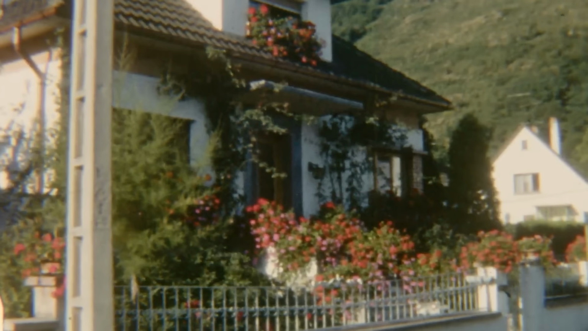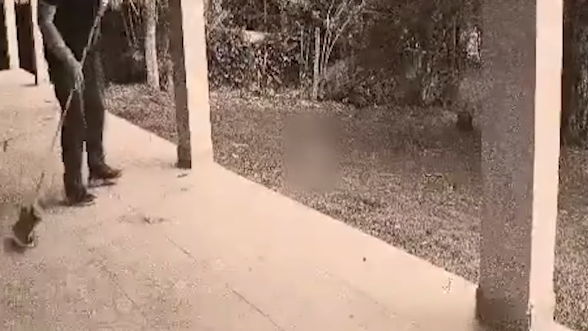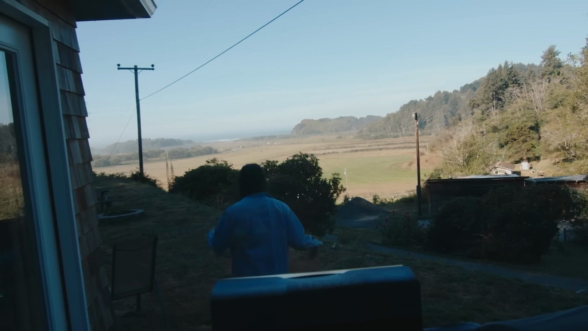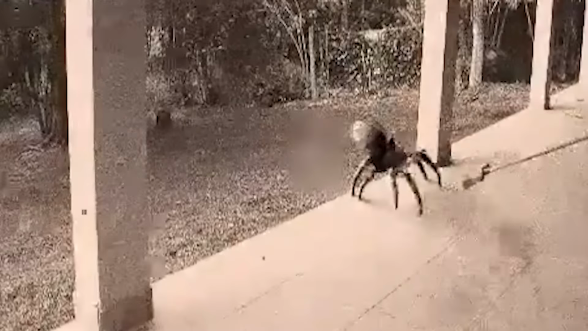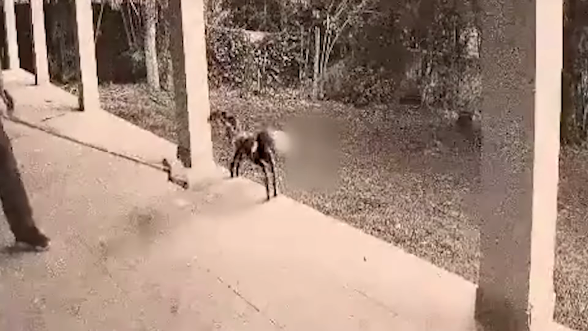A giant spider. In the comfort of his own home, a man unknowingly faced a spine-chilling threat caught on camera. As he casually strolled through his backyard, a monstrous giant spider suddenly emerged, its eyes fixed on the unsuspecting man. The creature began to climb the stairs, its long legs moving swiftly. The man tried to shoo it away, but the spider was relentless, its intentions sinister. The heart-pounding encounter left the man shaken, and the footage will leave you on the edge of your seat.